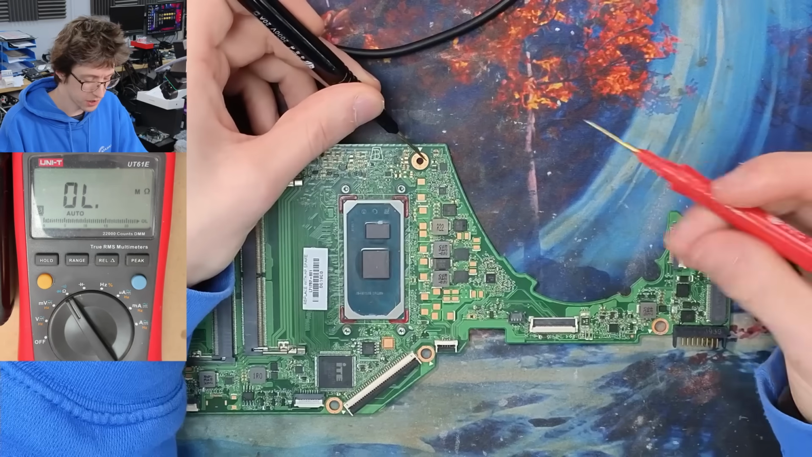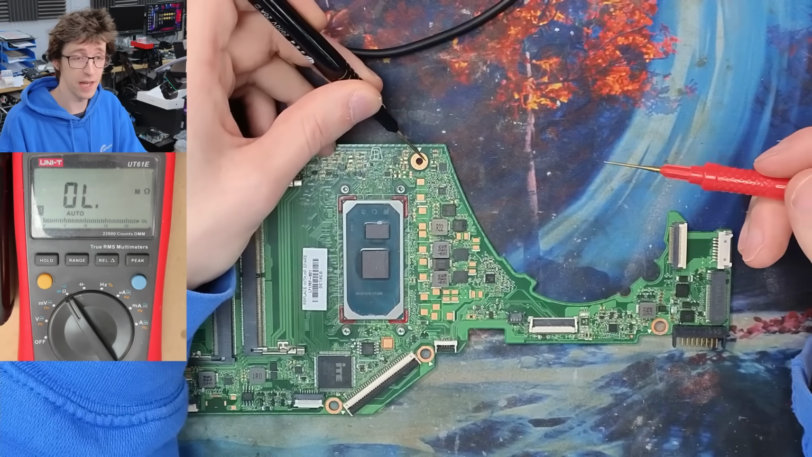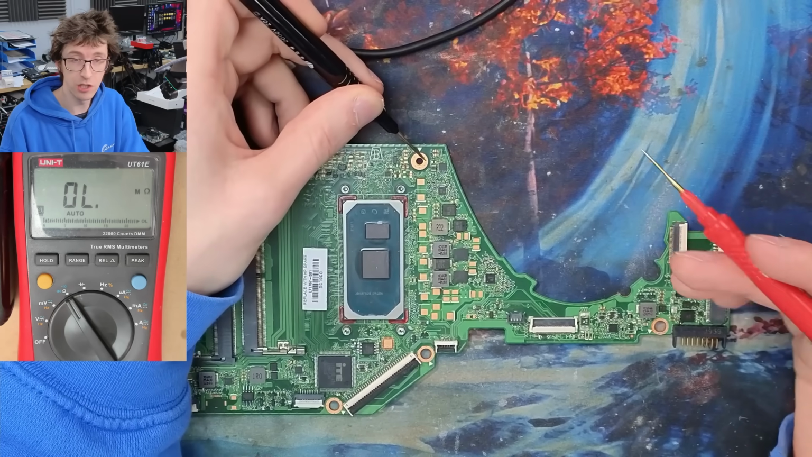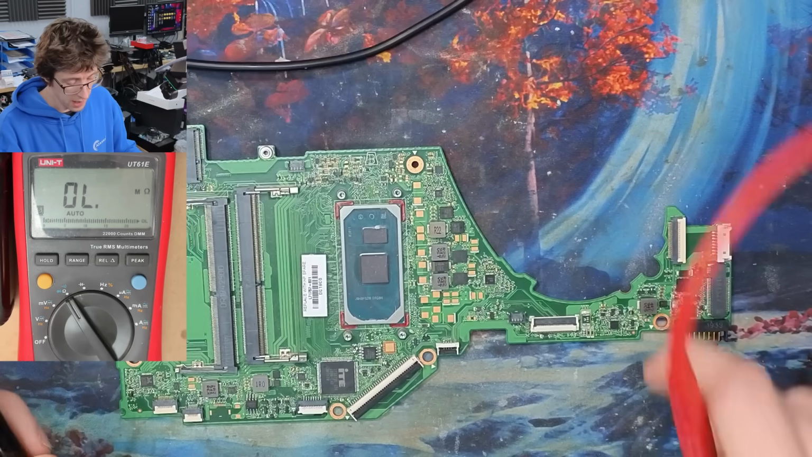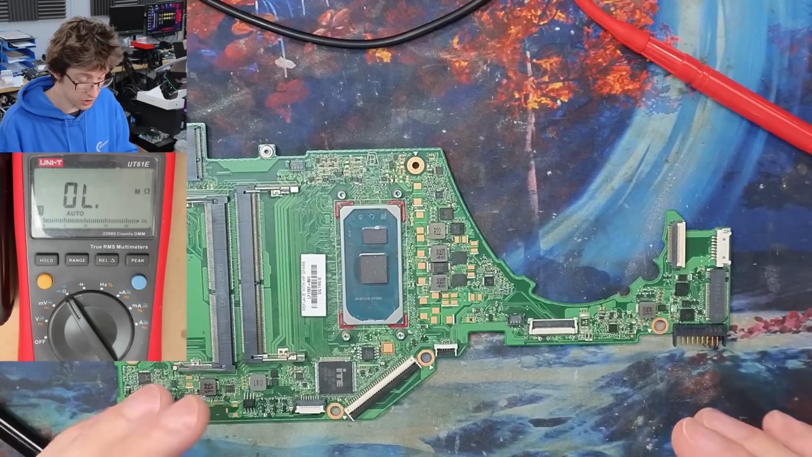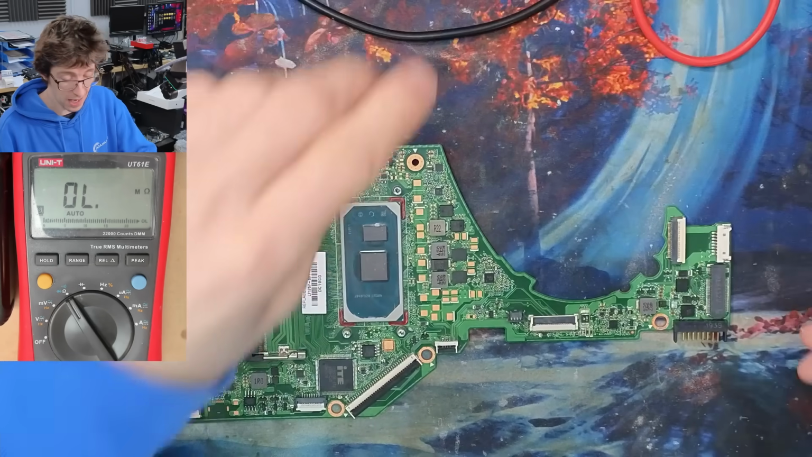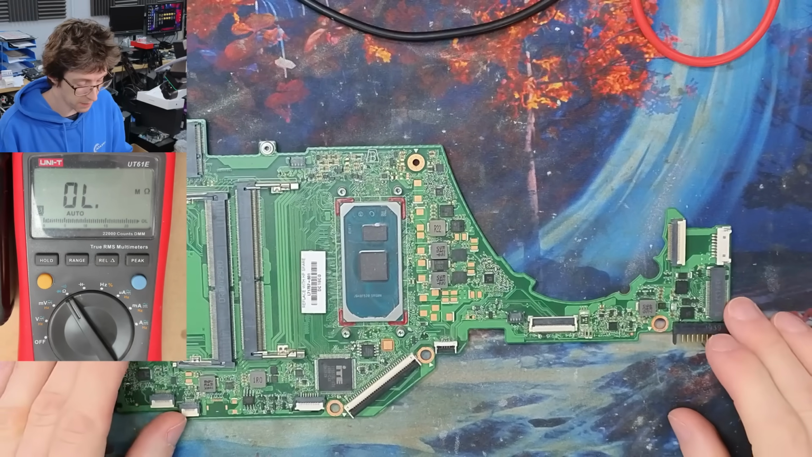If you want more details on main rail shorts, which are sort of the most common repair that I do around here, check out video number 467, which is a recent one I did where I go into a lot of detail about this kind of fault and how to measure it. In the meantime, I've got a main rail short on here, and we've got to find whatever dead capacitor it is that's stopping this board from working. So I'm going to set up my power supply, and we'll use the Thermal Master P3 to locate our dead capacitor.